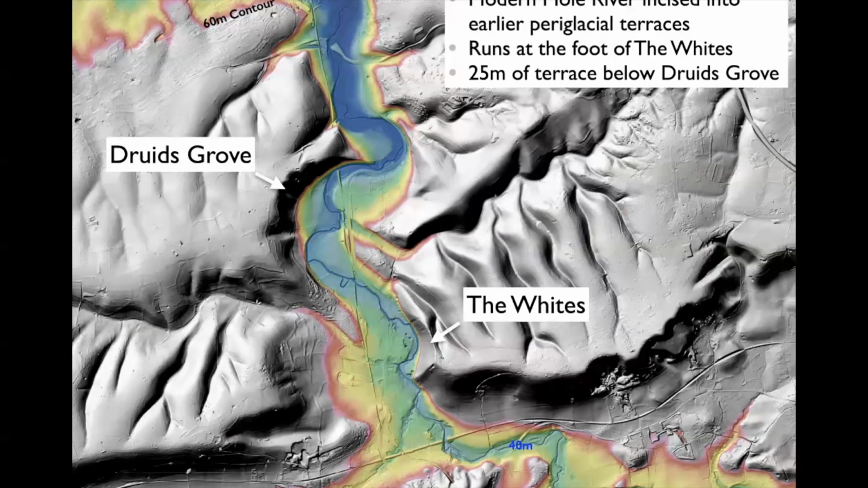And what it rather nicely defines is the areas through here, which are well higher than the current level of the river. So this is the river with its meander belt cutting through here, and around it, either side, at a much higher level, are a whole series of terraces. And it comes through here. And there's a couple of very important features as you go through the Mole Valley. One is called the Whites here on the edge of Box Hill, and the other is Druid's Grove over here.